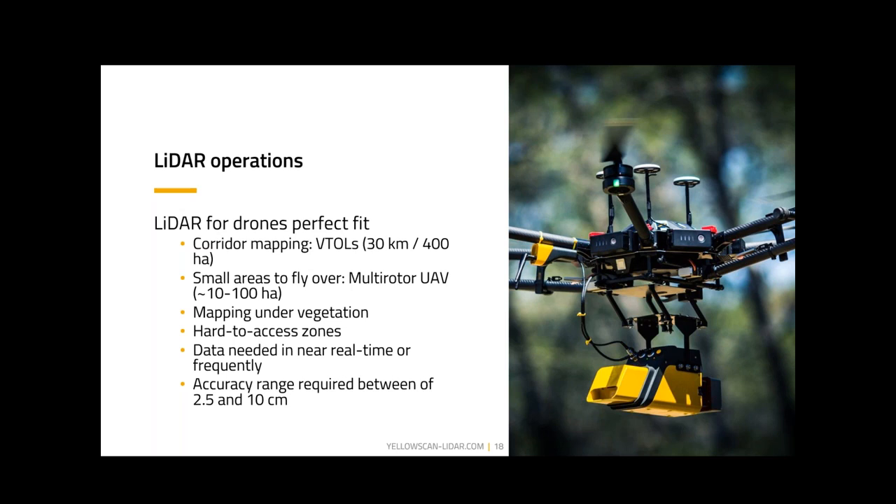We're starting to see that what makes sense economically for these platforms is shifting. But suffice to say that a mapping system with a VTOL, some type of fixed wing vertical takeoff and landing, easily 30 kilometers in a session, 400 hectares in a session, wouldn't be anywhere near unreasonable.